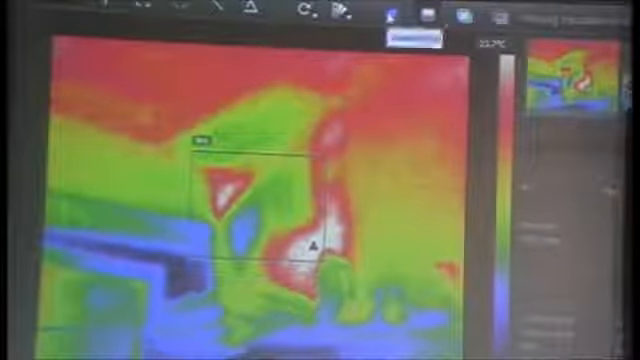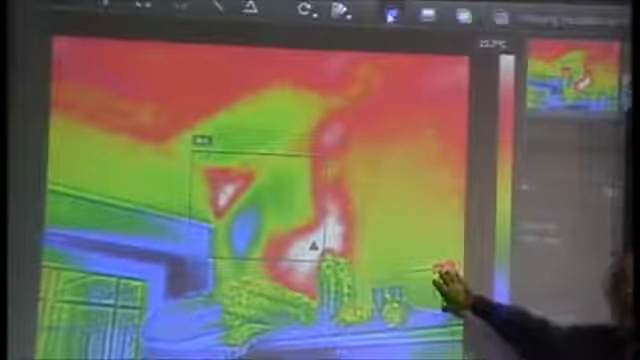I'm not sure. We'll have to go back and look at the. What have I got there? That's the MSX. So that's what you'll get with your MSX there. So we just leave all thermal and just get this outline.